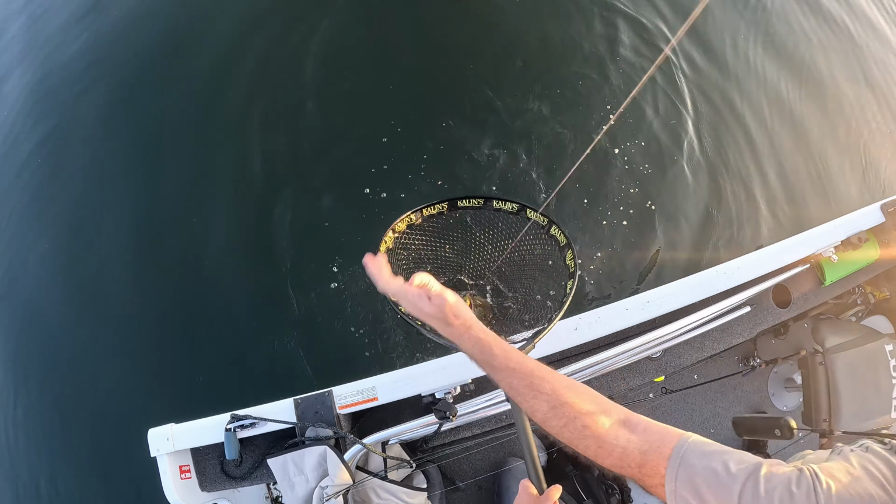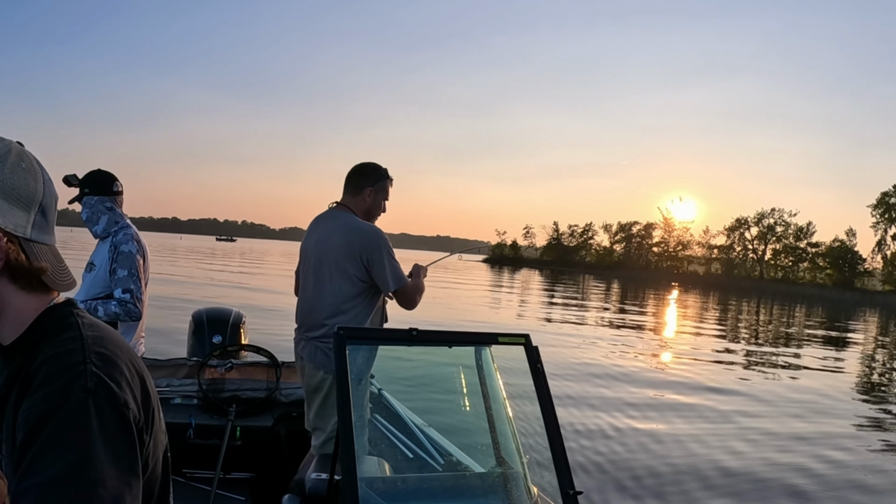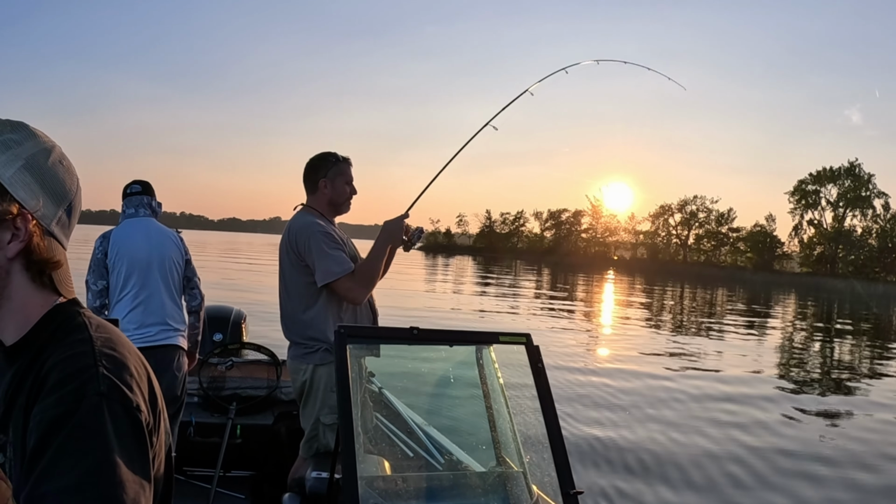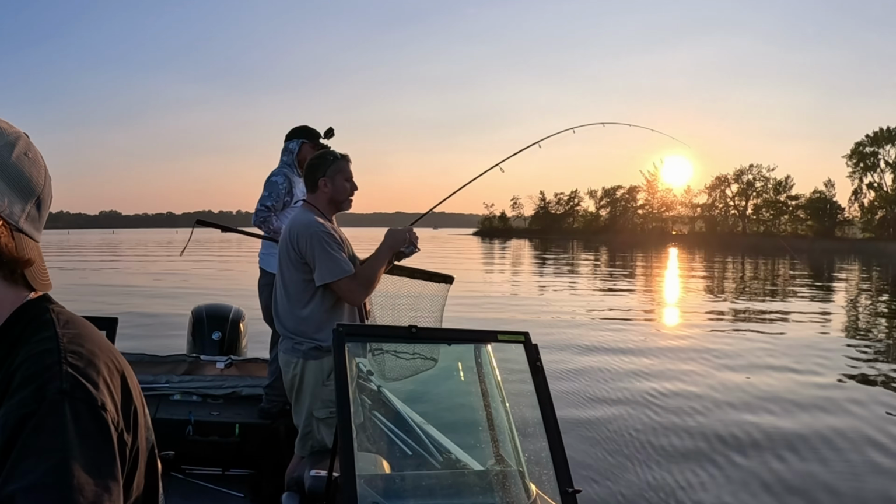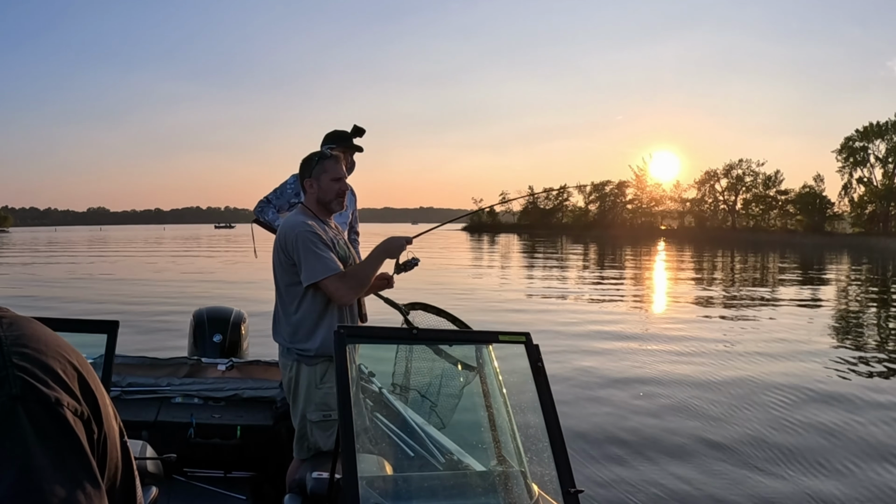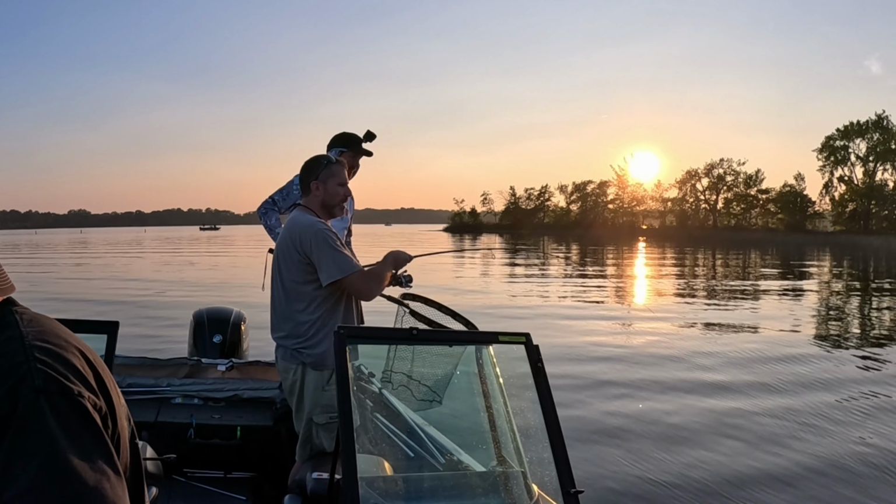Smaller. Damn. Oh shit. Gotcha. Big body wrap, dude, I'm telling you. Oh, right. Pike are in already. He's the bass pike. Ooh, yeah.